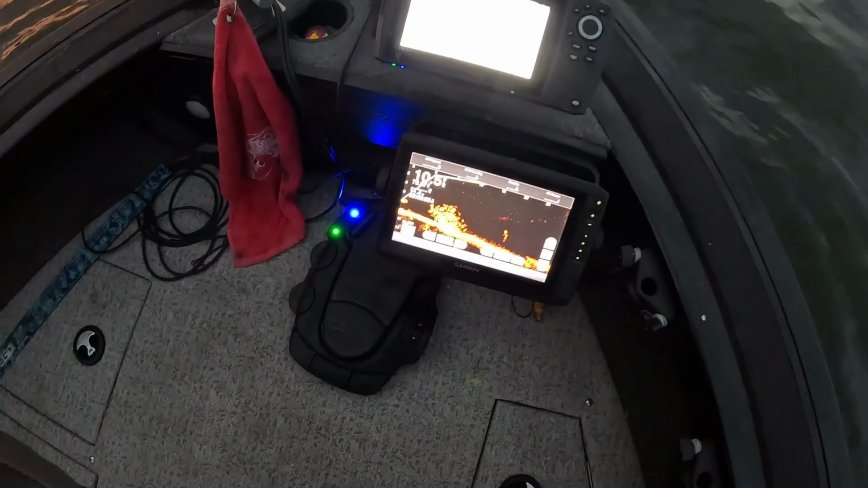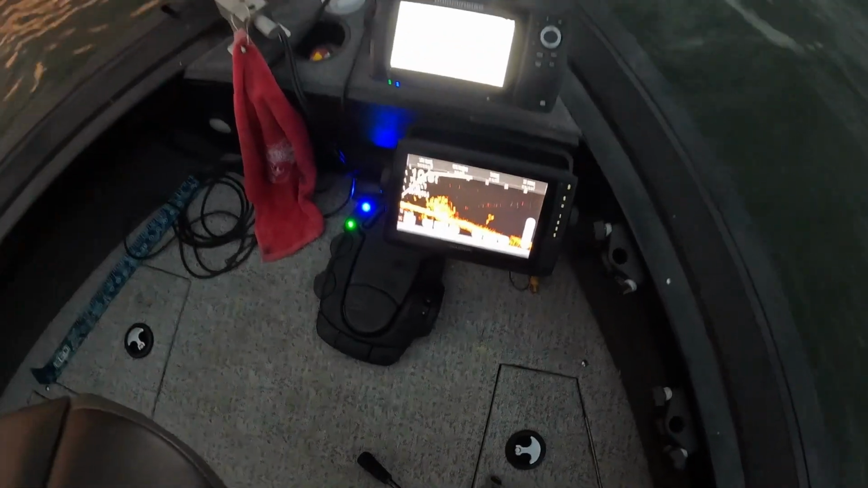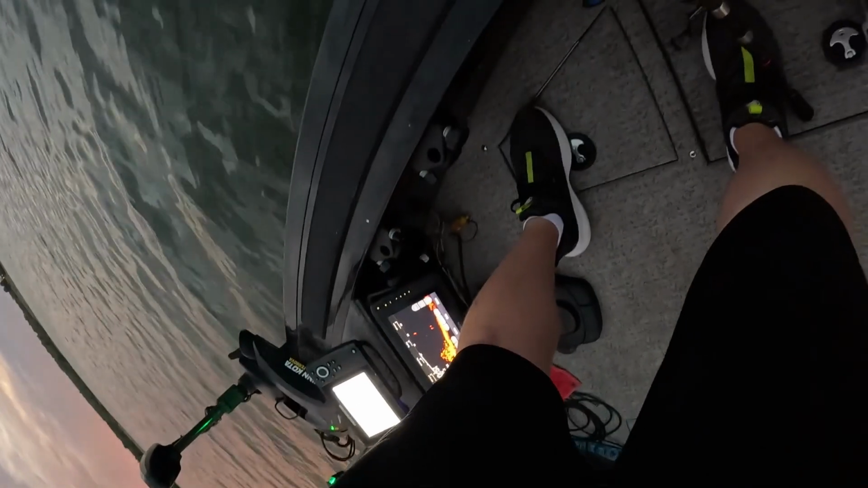All right, y'all, first spot, you see them there on Livescope, huddled up. Looks like some pretty decent signatures. We'll see what's going on down there, right? Starting off, let's get one of these here. What are these called? Minnows? I like how you gotta buy fish to catch fish in the world we live in. Some deadens. Those are Randy's favorite.